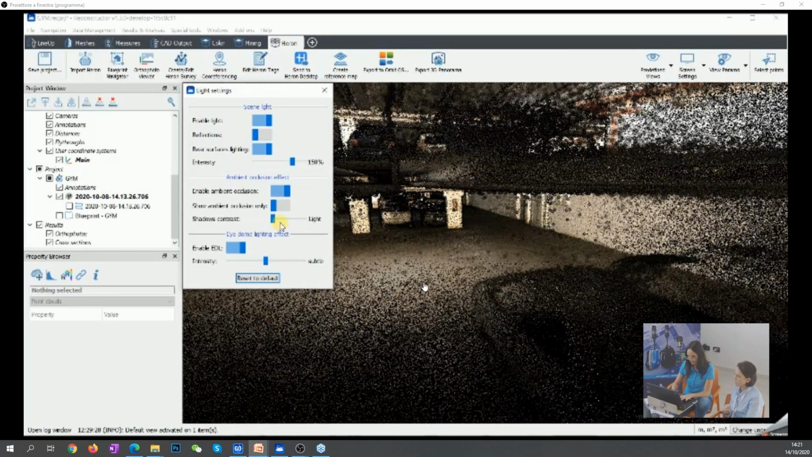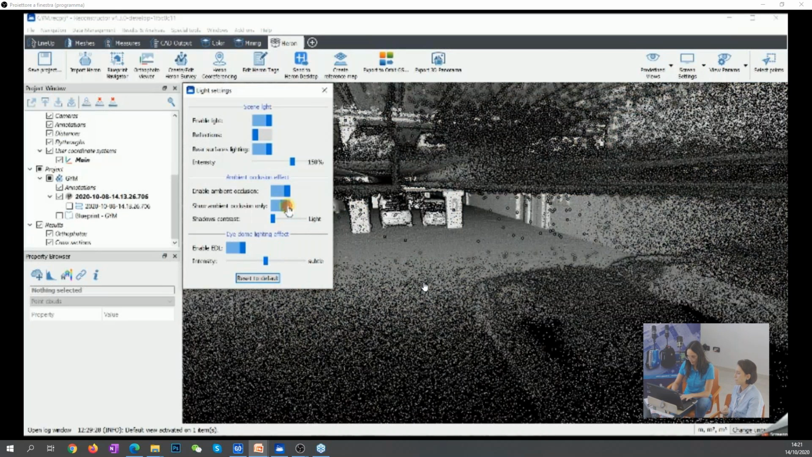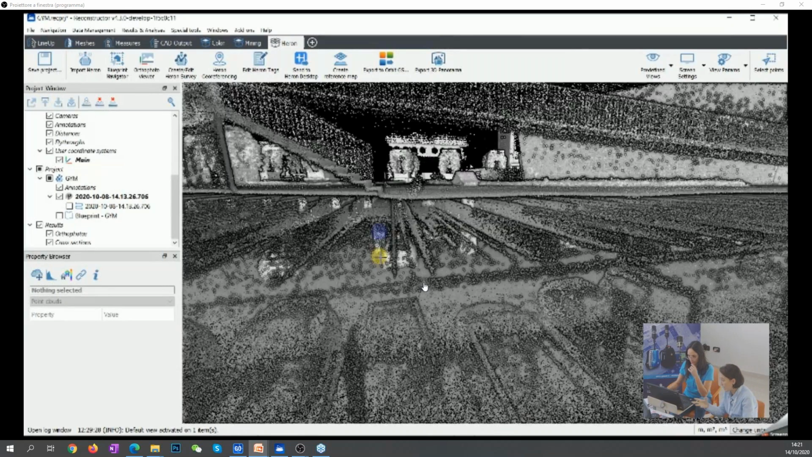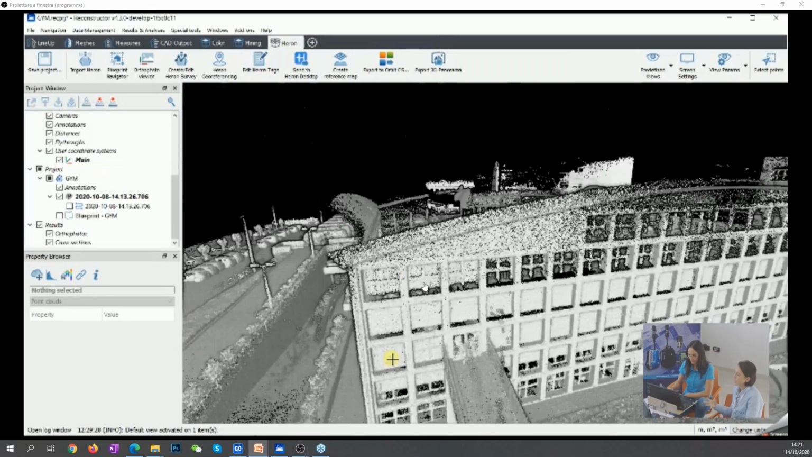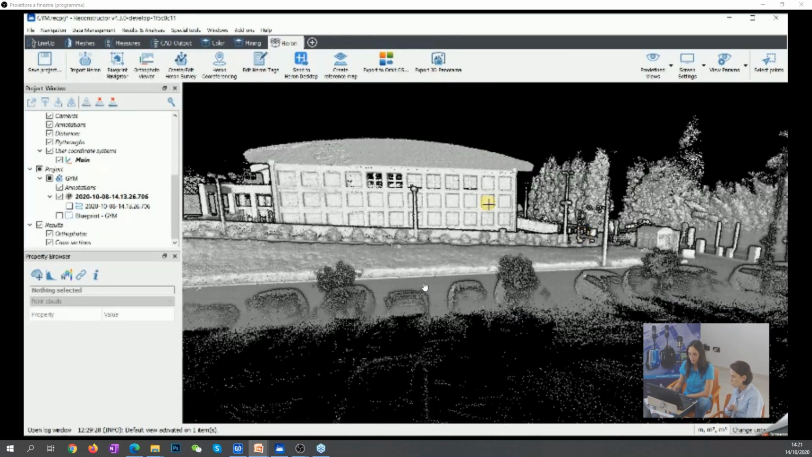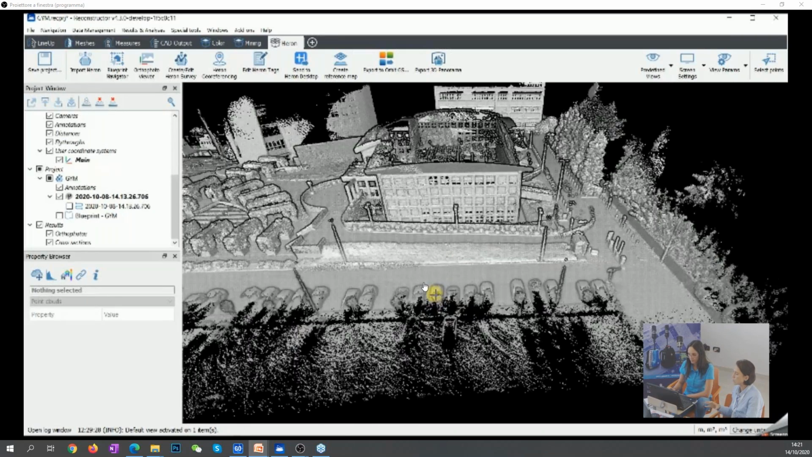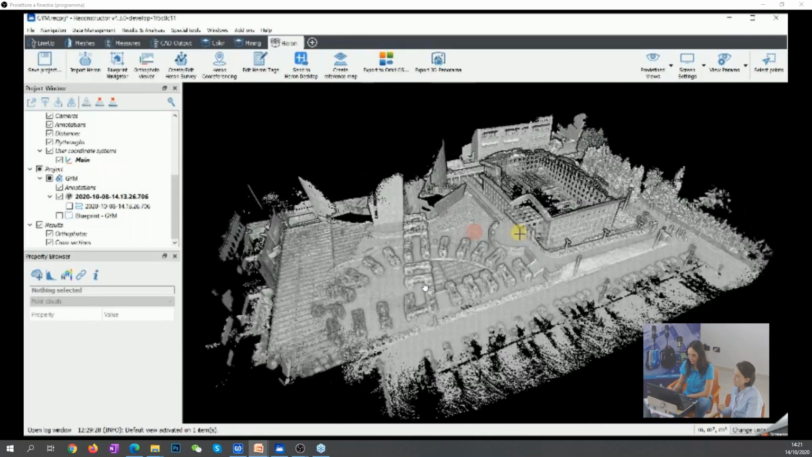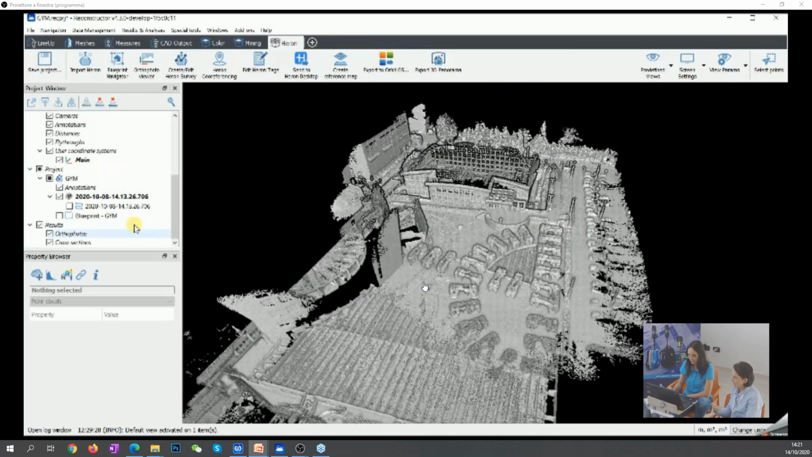In Reconstructor, we have different kinds of settings that you can set, different kinds of light settings, in order to visualize the data in different ways. This visualization, in my opinion, is really fantastic and useful because it reveals some details, underlining, for example, the edges.